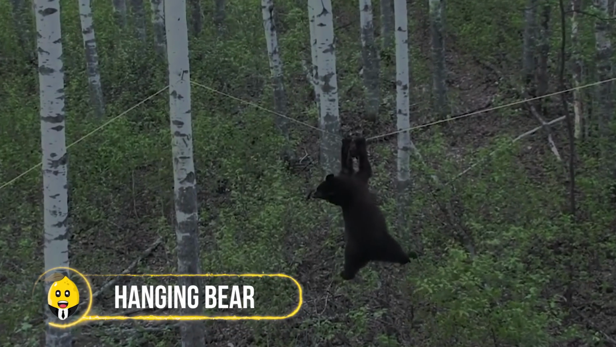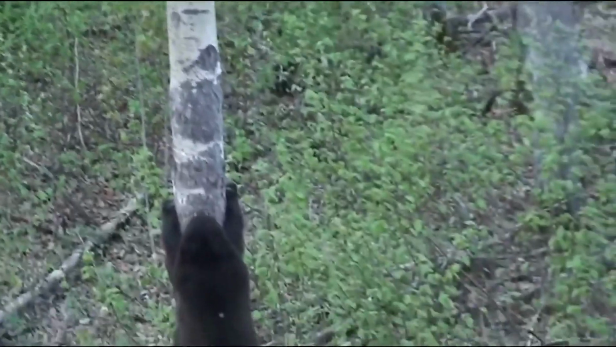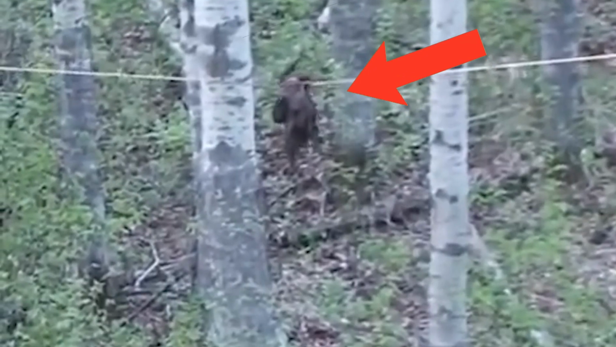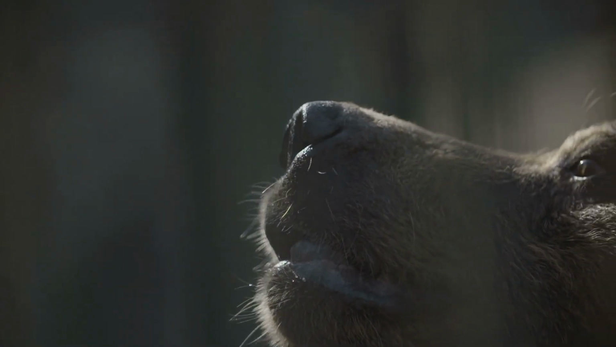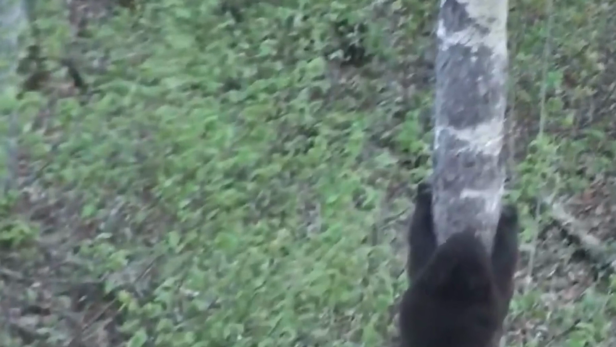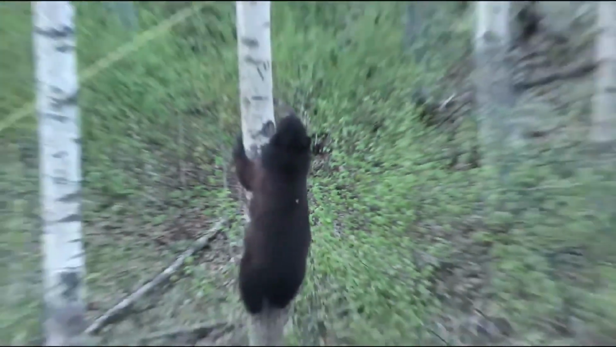Hanging bear. This bear took an extreme measure to appease its appetite. Just when it saw a yummy treat hanging on a rope, its mouth filled with water, and it quickly dug its sharp claws into the tree trunk and climbed up to get the swinging meal.